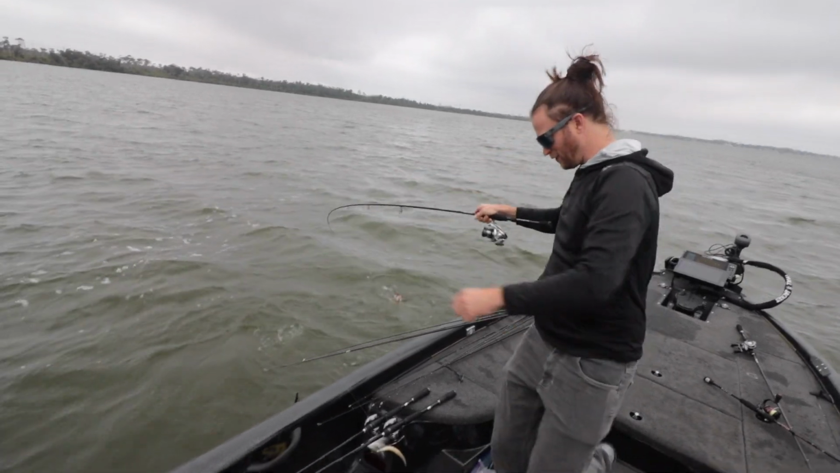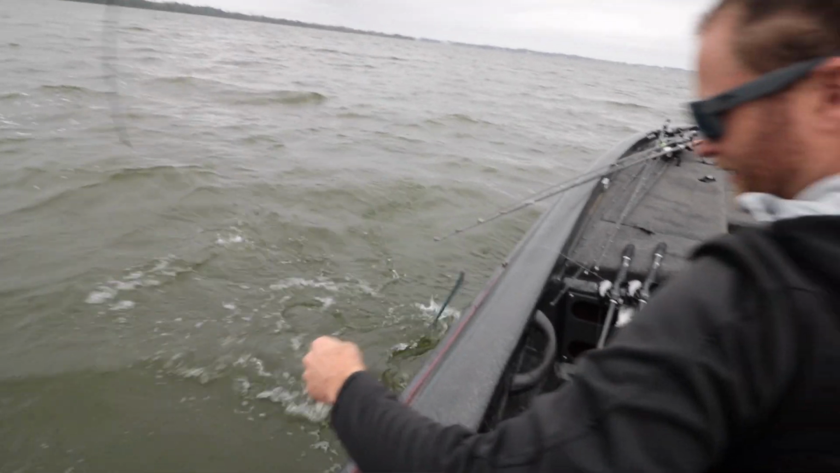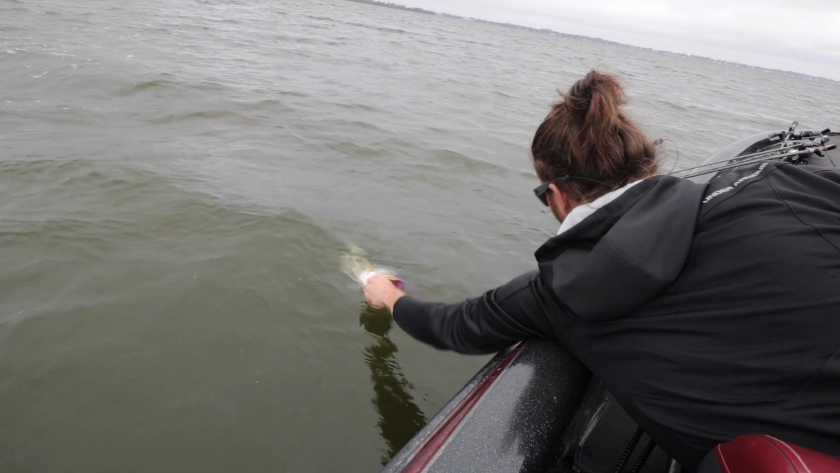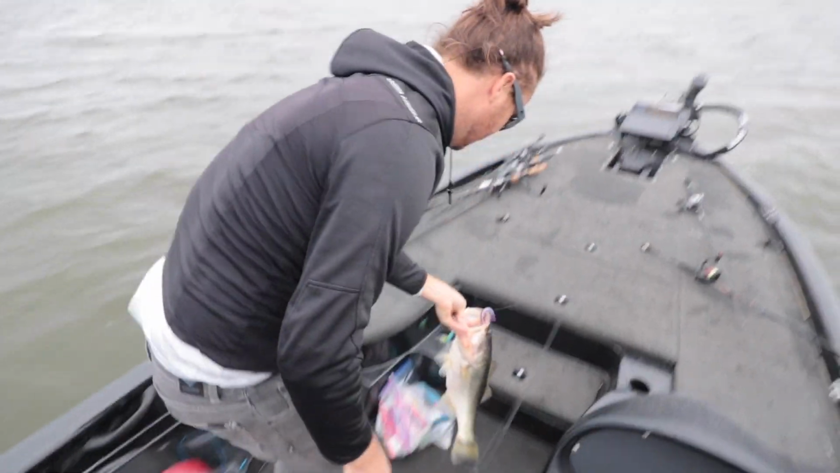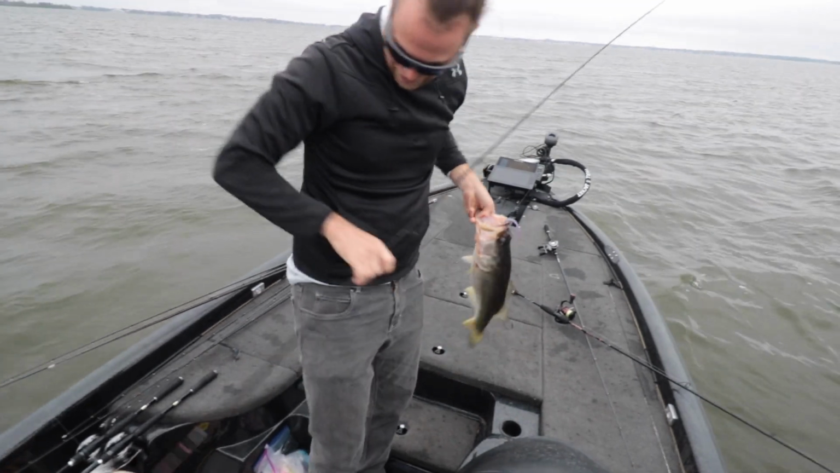Like a 4-pounder. Well, there's like 5 of them back there. Yeah, I saw a bunch of this size back there.